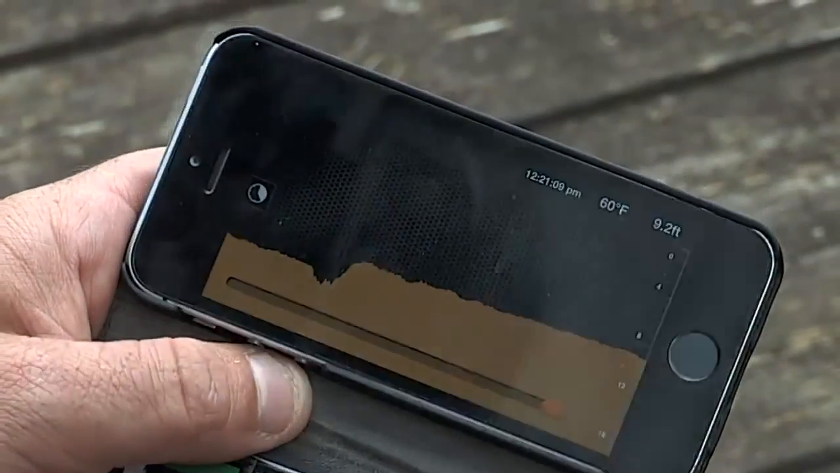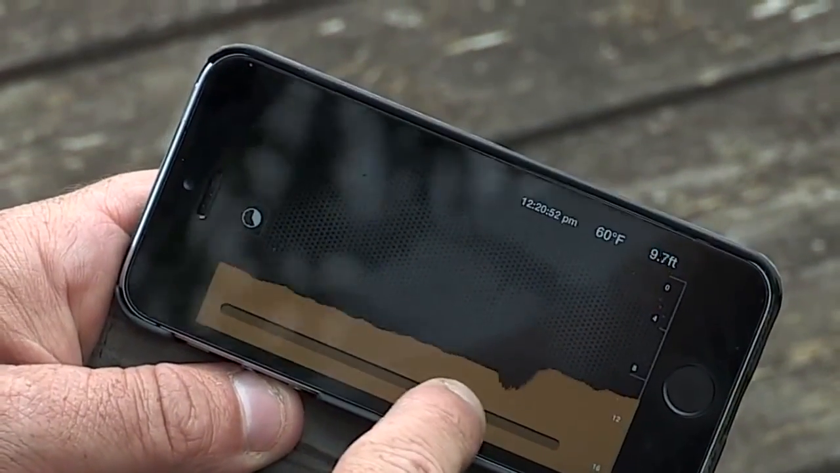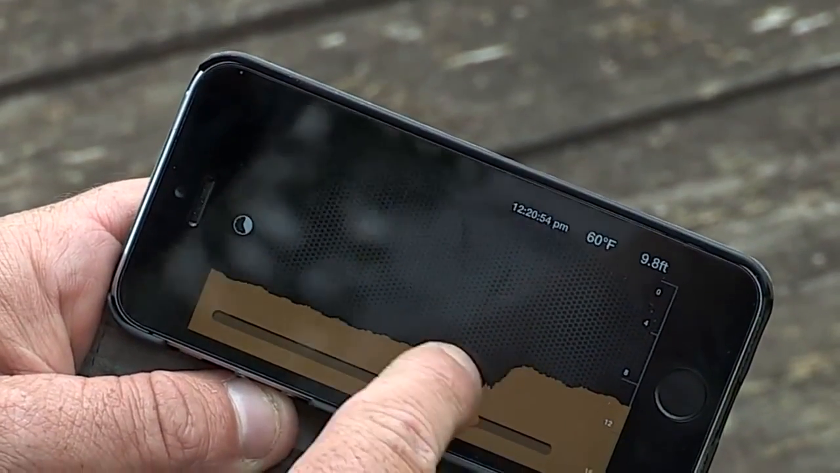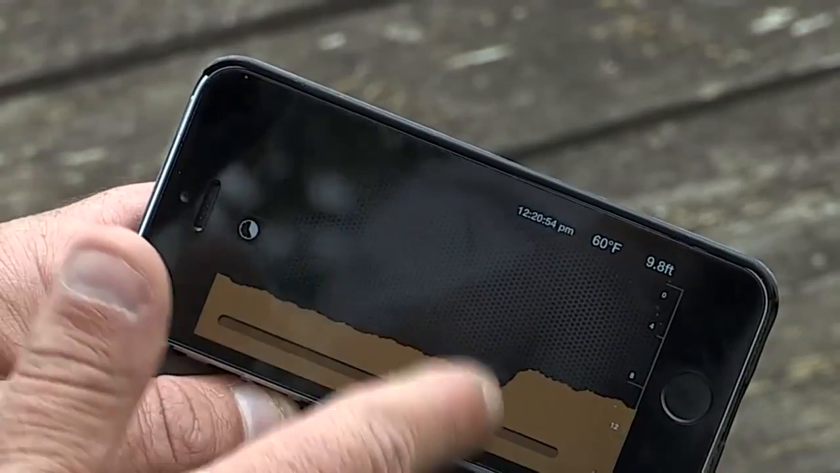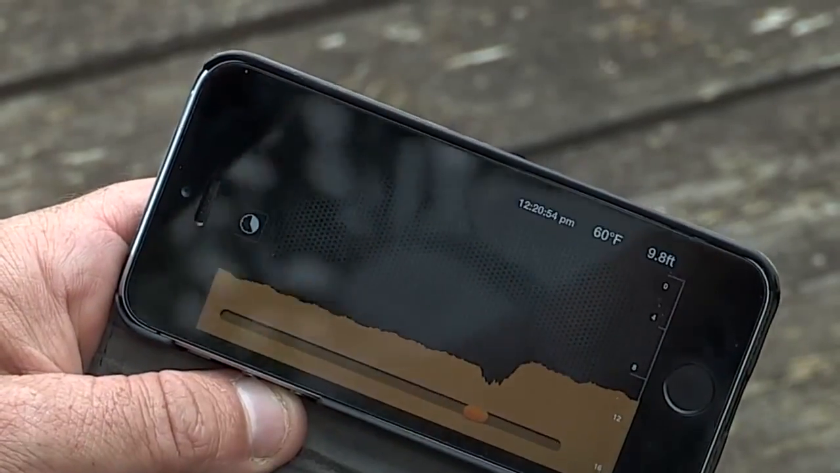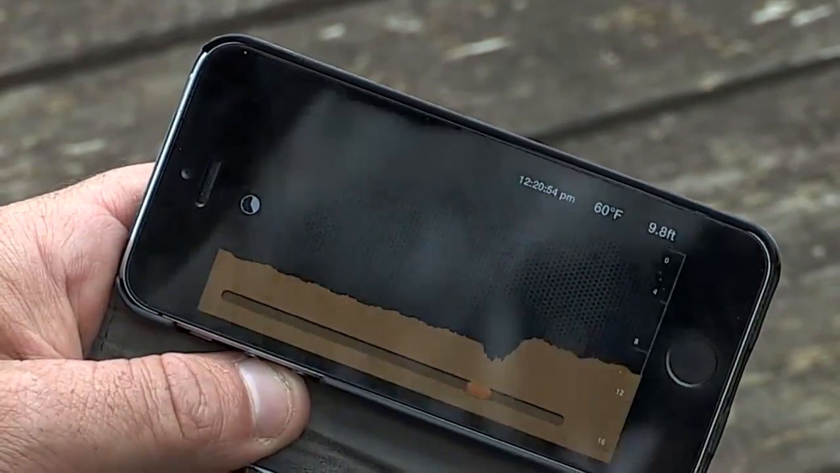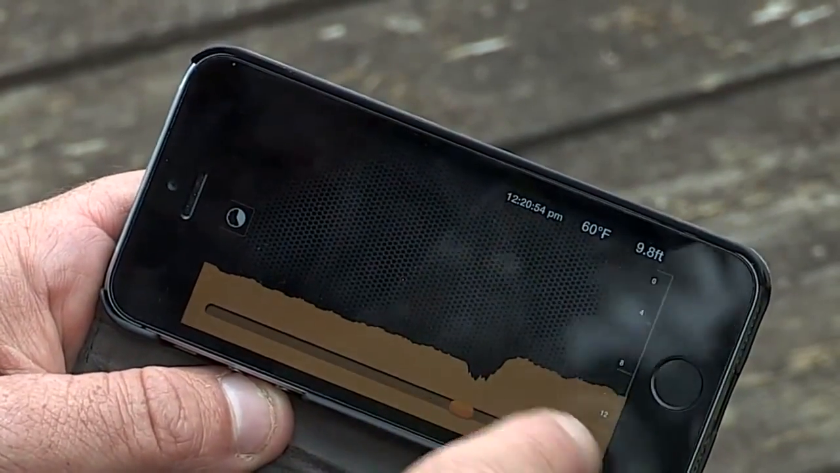I can go into my history screen, that'll tell me everything that's around there. Look, flat, flat, flat, flat. Then you've got this real little indentation here. Surely that's been made by the fish. Don't know, could have been grubbing in there, but it just seems strange that that's there on an otherwise flat bottom. That little bit of structure surely has got to hold fish.